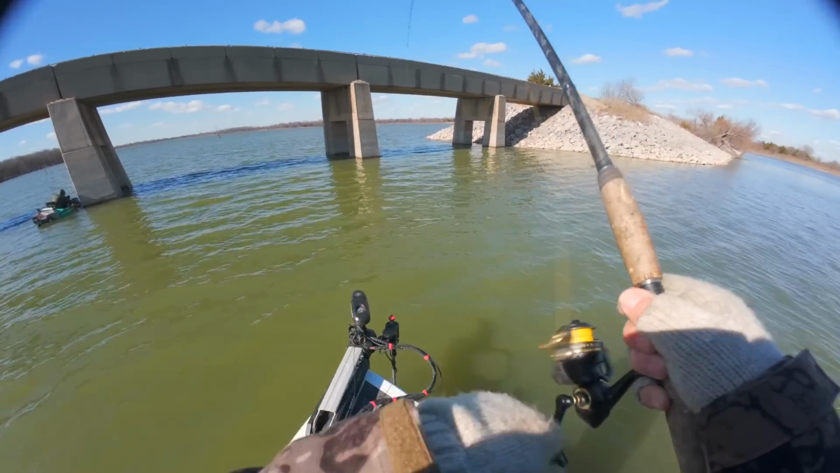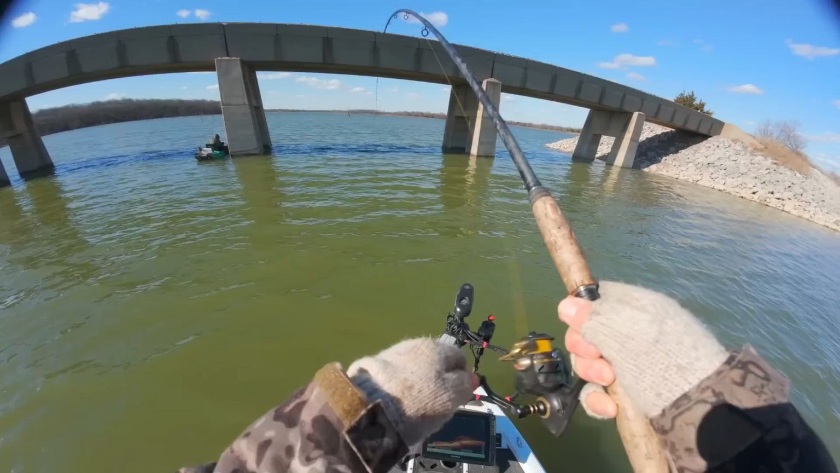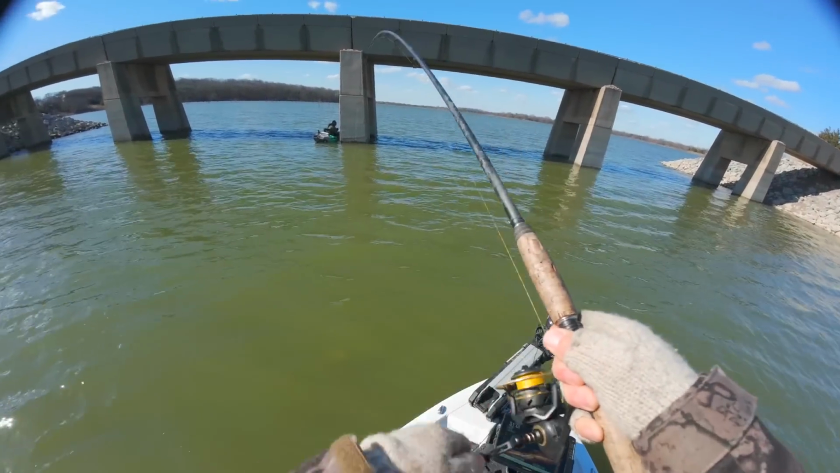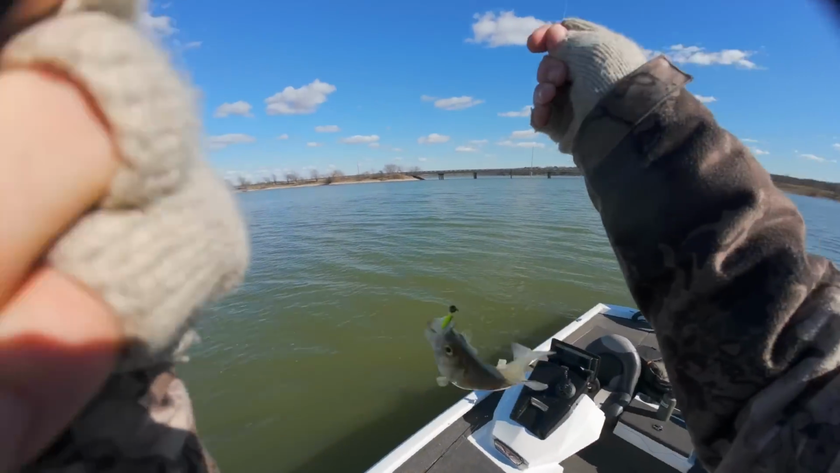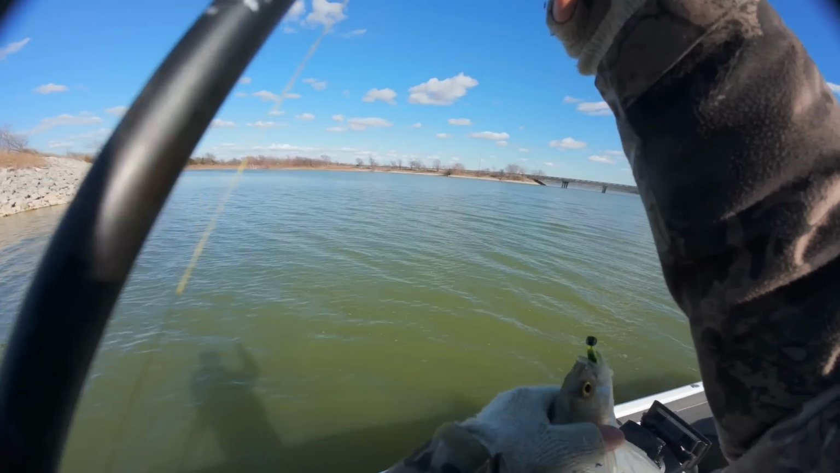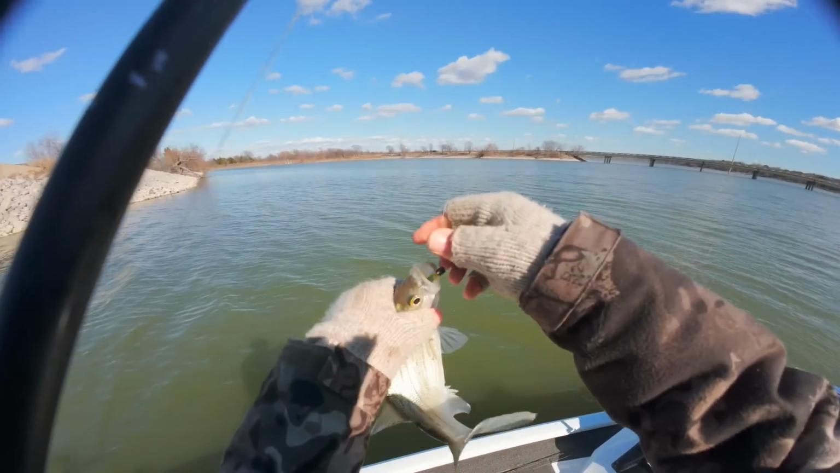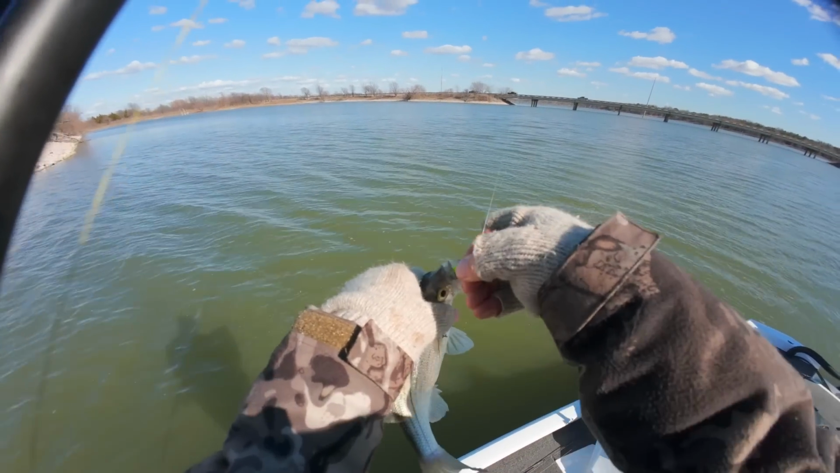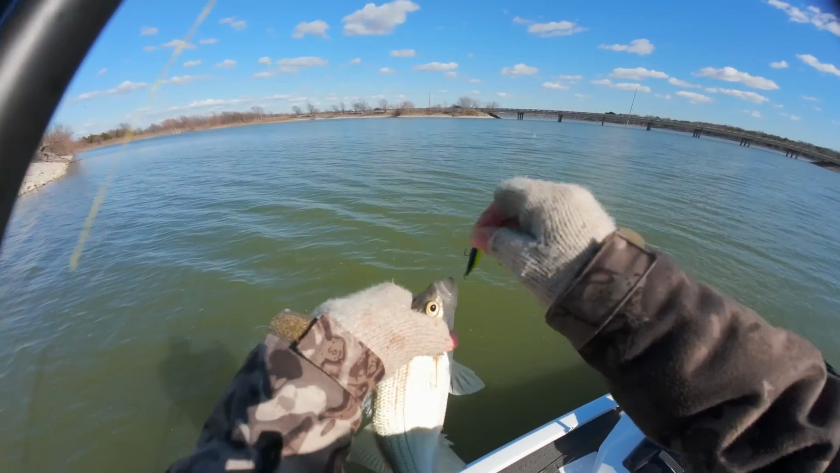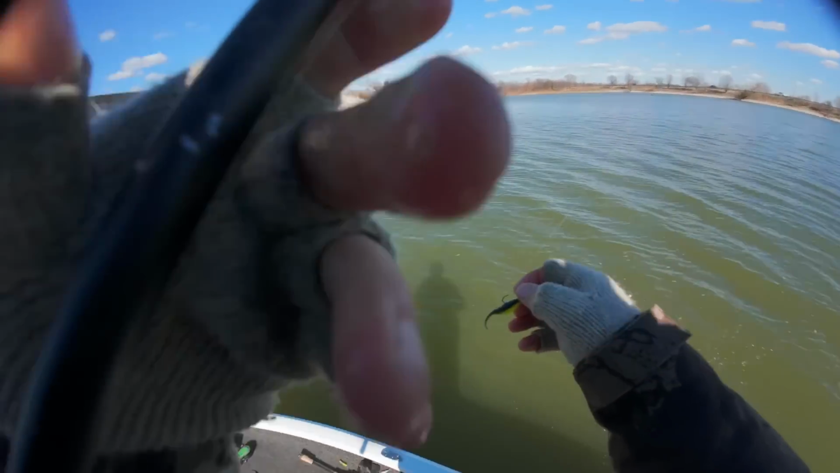God, that one feels nice. Oh, because it's a white bass. Yep, they're down there too. One of the many predatory fish. Not keeping those today.